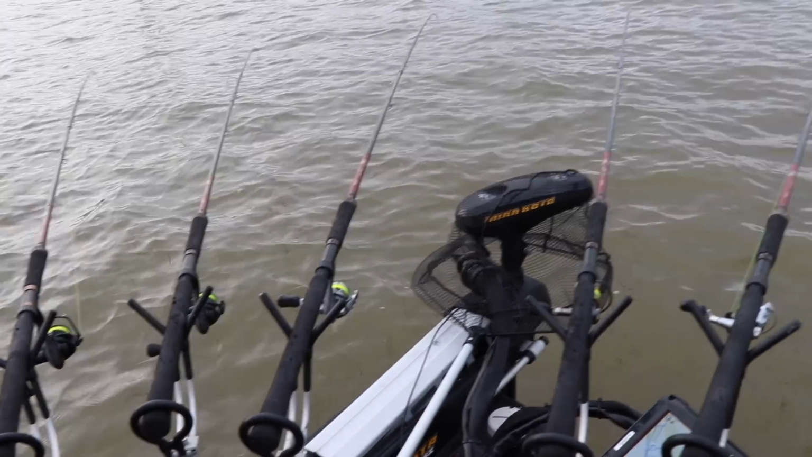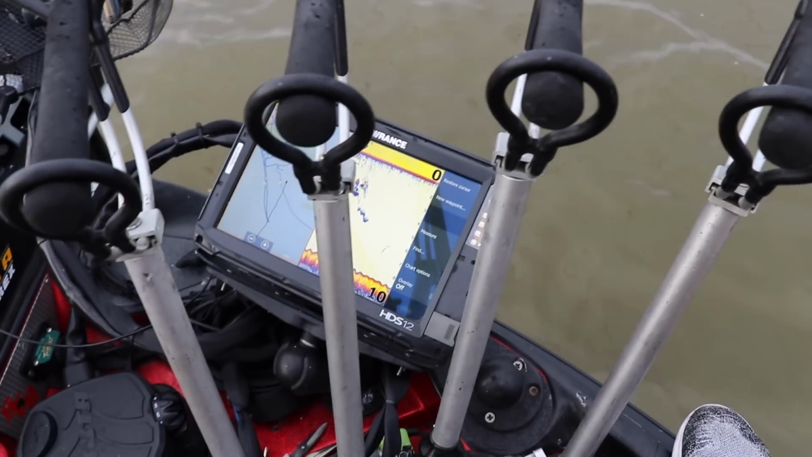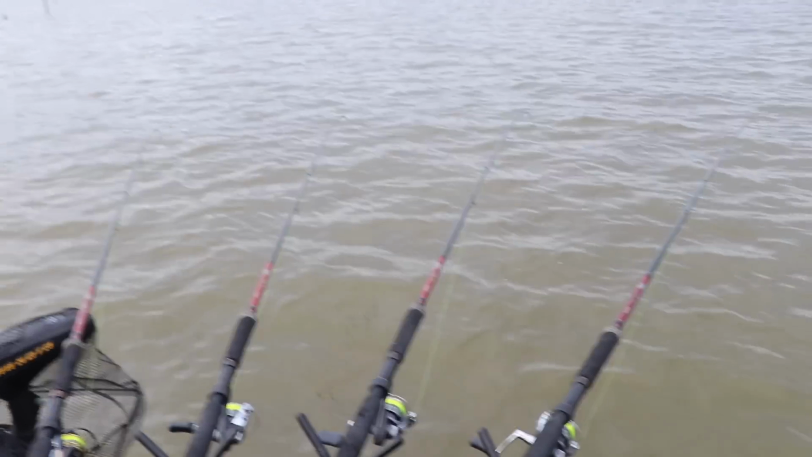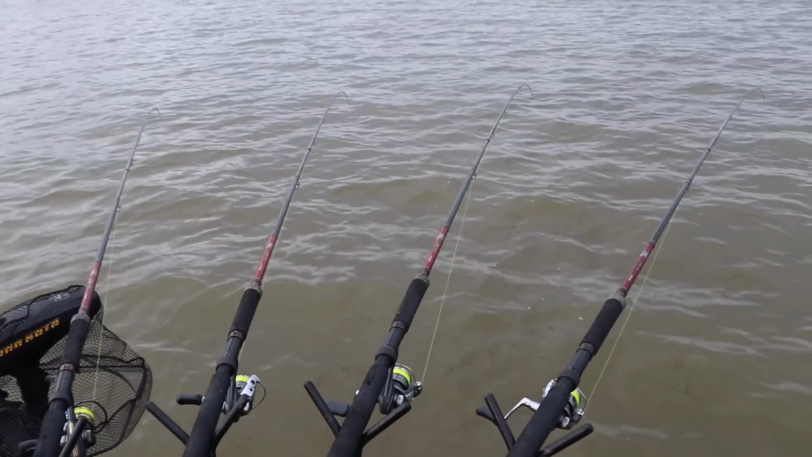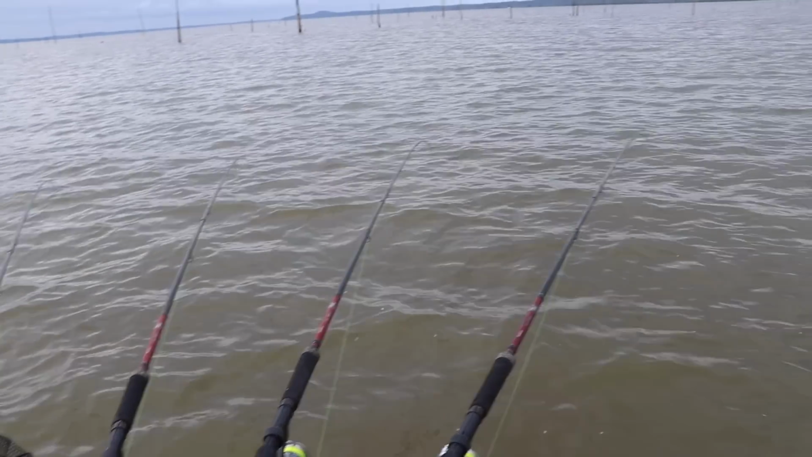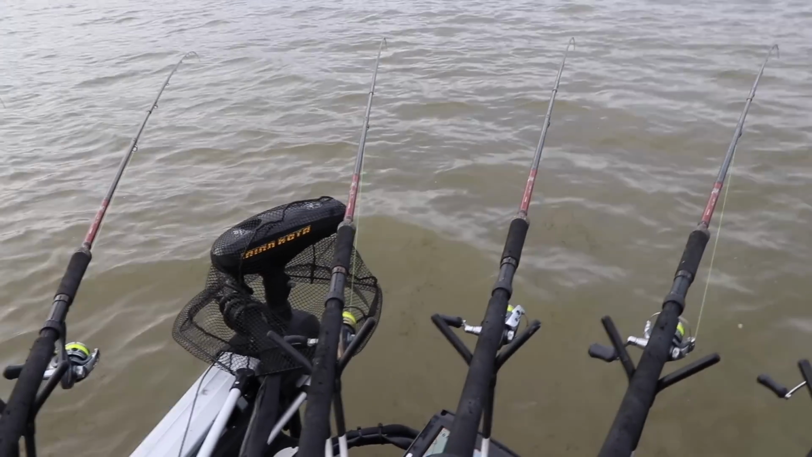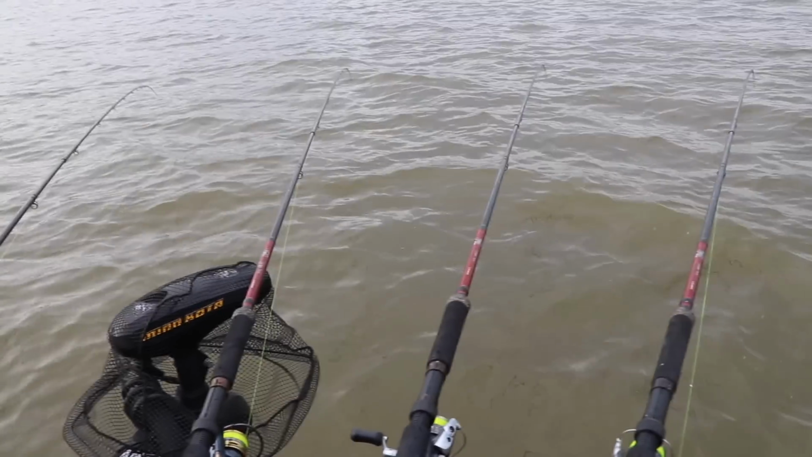Trolling. Four things we need to figure out: how deep of water the fish are in, what type lure or bait they want, speed they want, location. So it's all trial and error until you actually catch one. We have 8 different rods in the water.